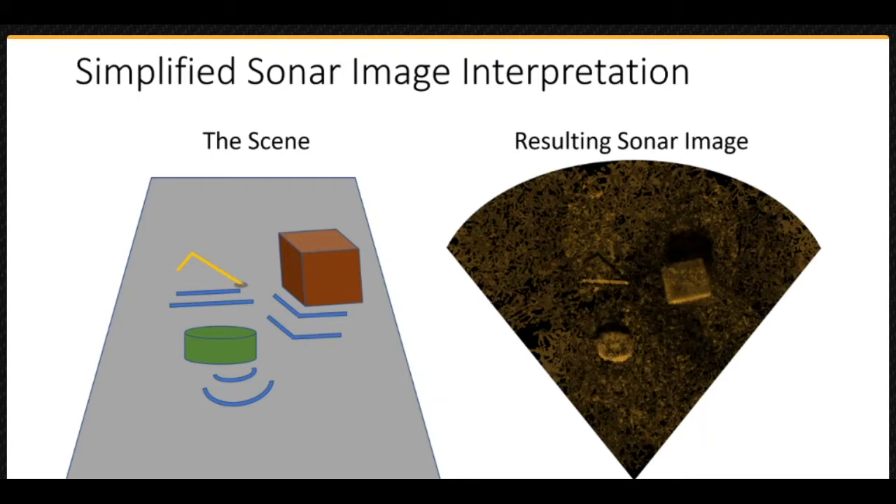While the bright spots tell us an object is present and where it is, the shadows often give us as much or more information about the details. The pipe is a good example of this. If you look at the bright spot representing the pipe on the sonar image, you can see it as a straight line, which conveys no information that it is bent or sticking up.